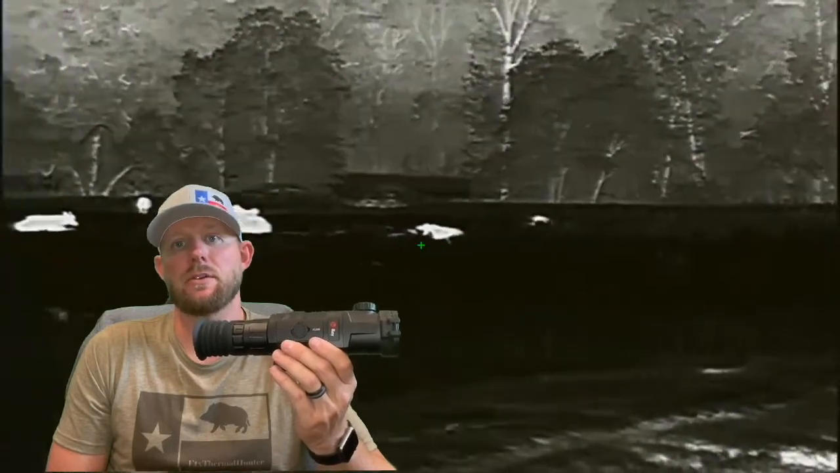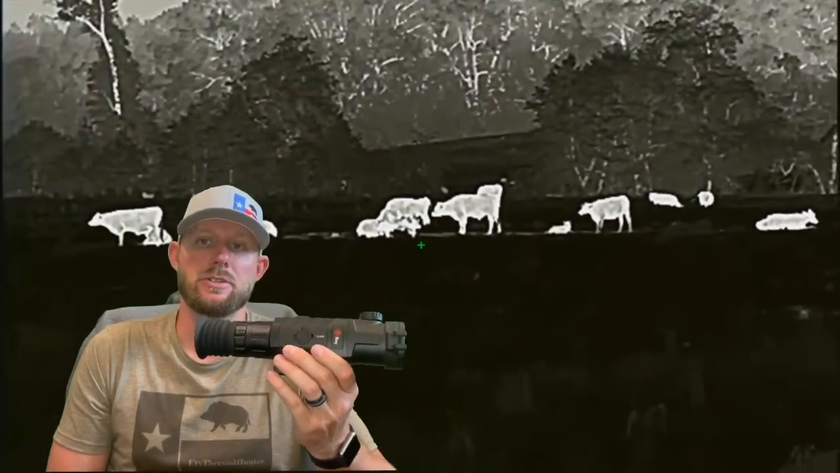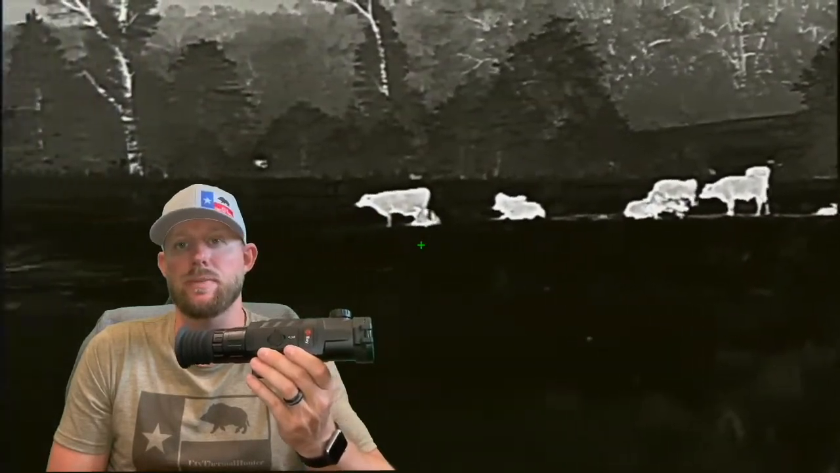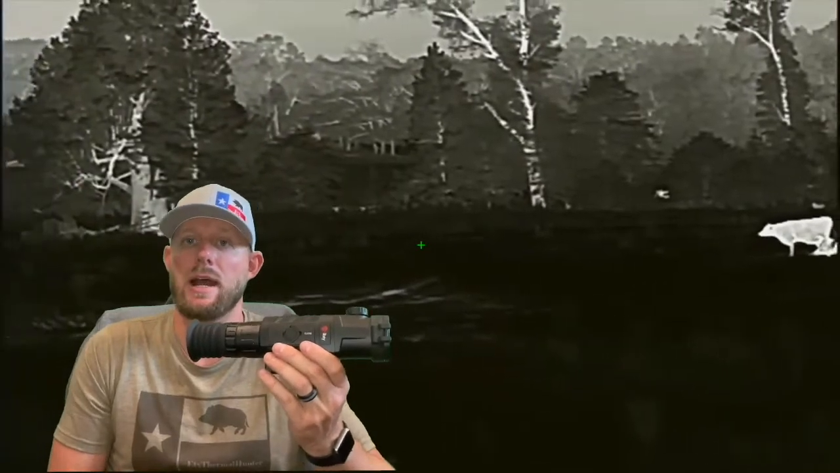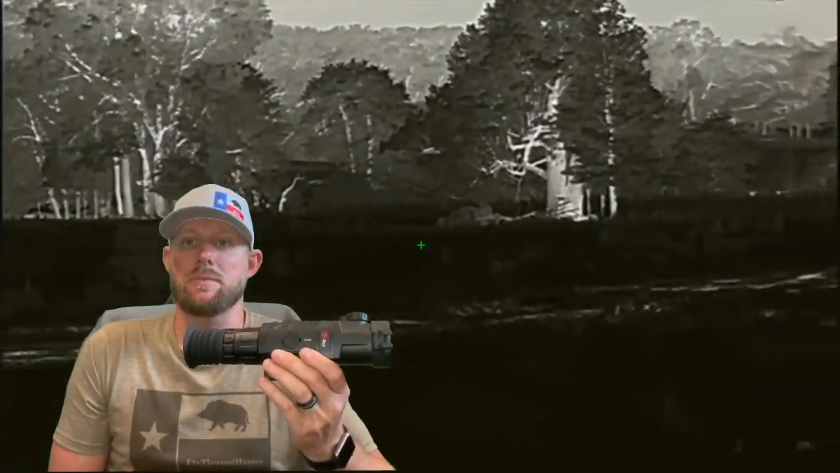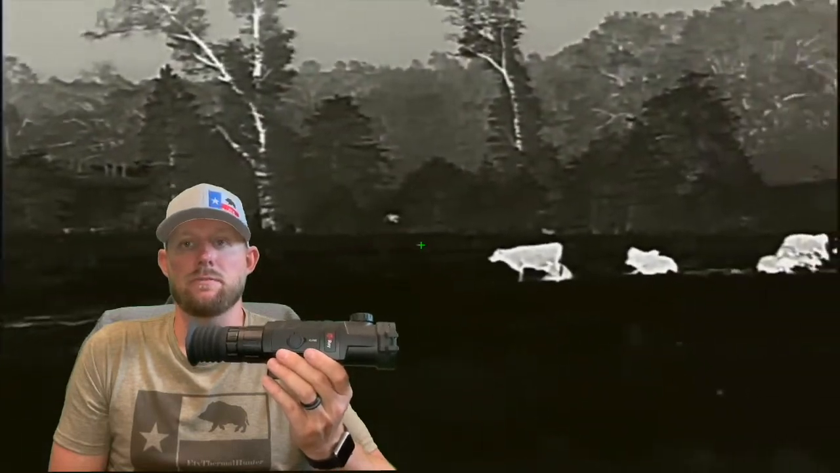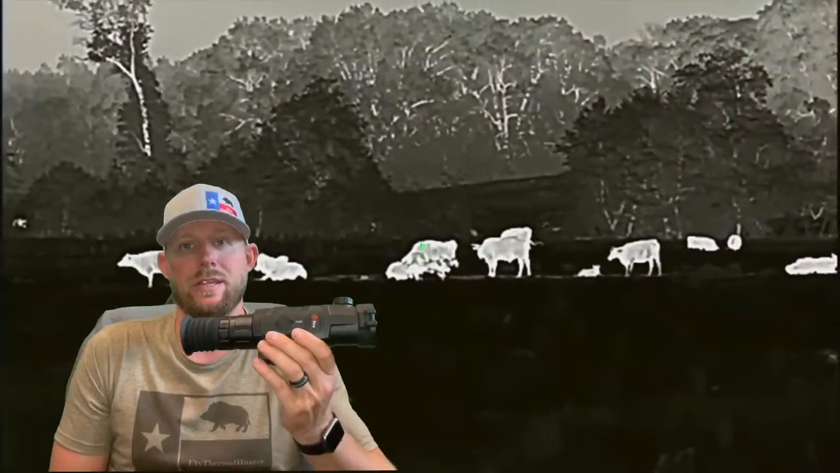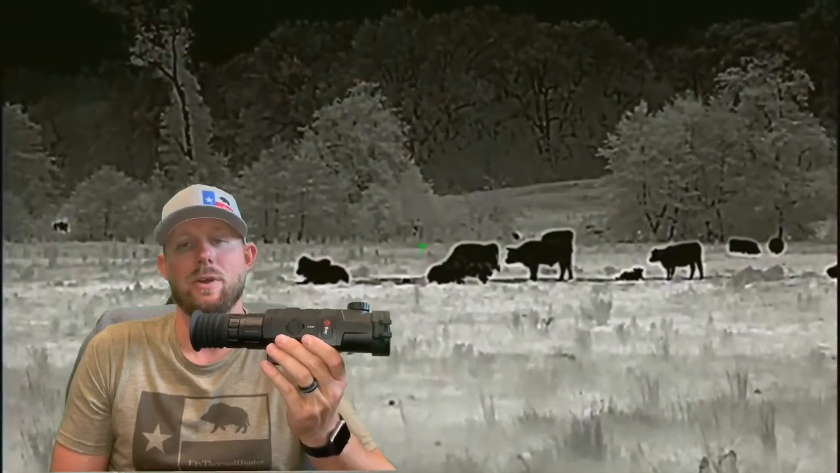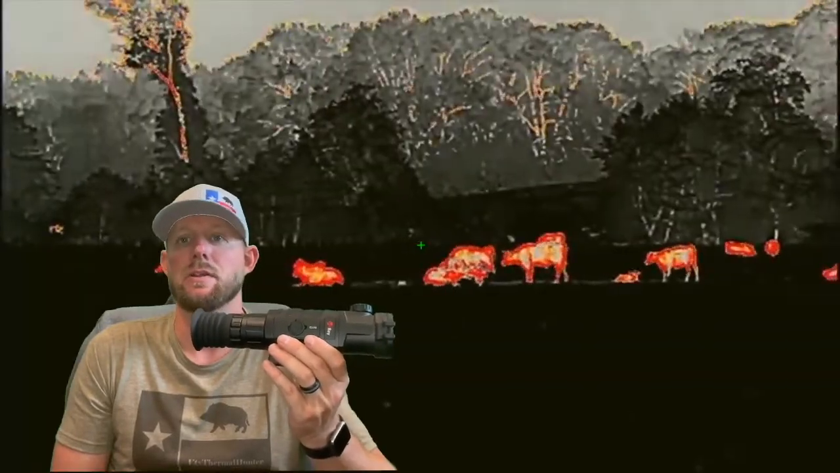The InfiRay Outdoor app is a huge pro. It's a great app. Like I said earlier, you can connect your scope, you can do recordings through there, you can move your content, your videos and images, back and forth from the scope to your phone so you can share them. You can set up settings, you can view the scope through the app. All these things are great. This does record audio, and when you record video, it records audio. It's not the best audio. You can hear the shot, but a lot of the background sounds are kind of muffled or hard to hear on the scope.